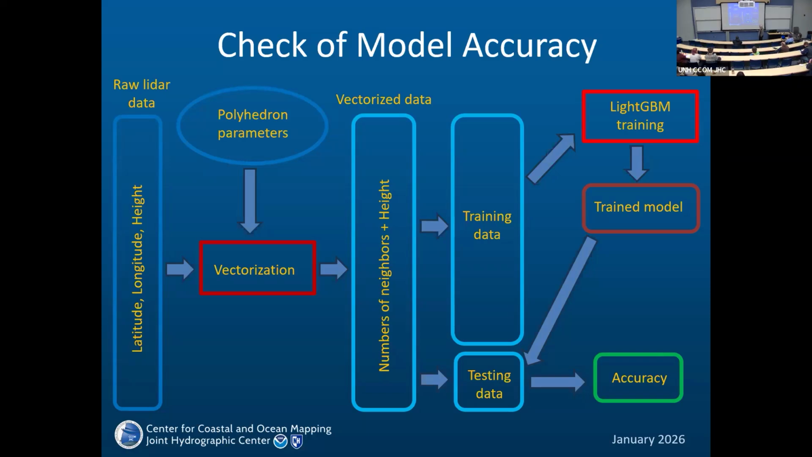Then we vectorize the data using the procedure that I explained earlier. The vectorized data is divided into two parts, training and testing. The training part is used to train the model, and the model is applied to the testing data. That gives us accuracy as a result of comparing the prediction of the model with what we decided manually.